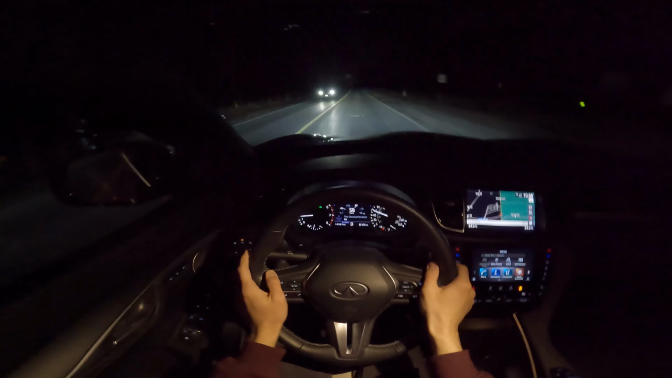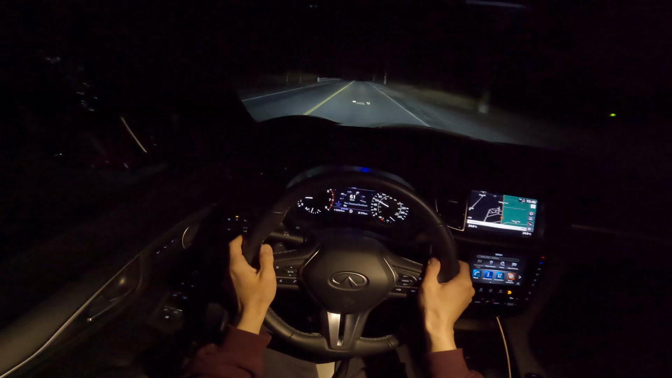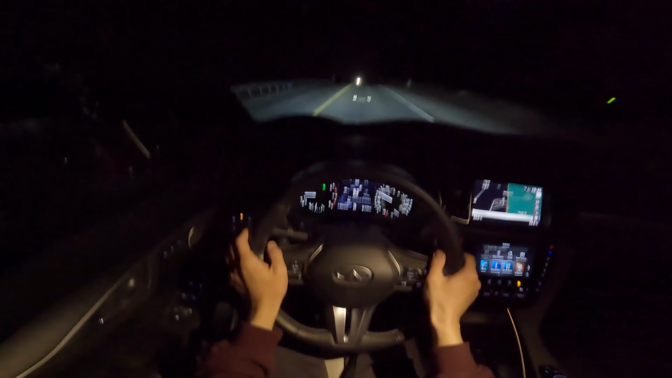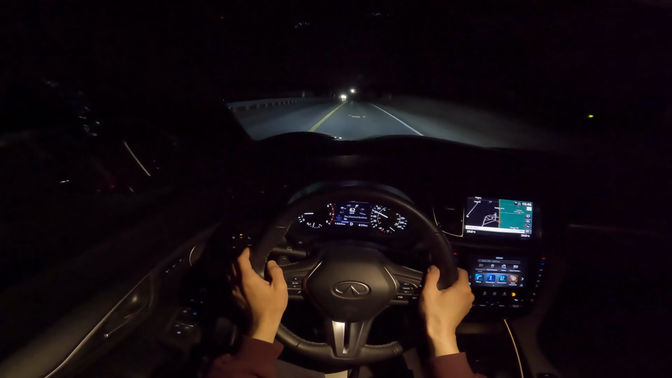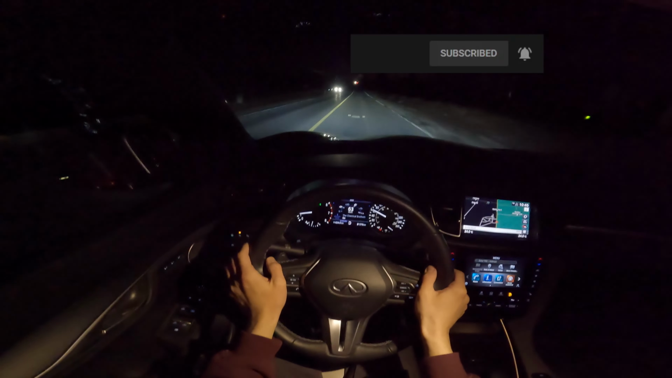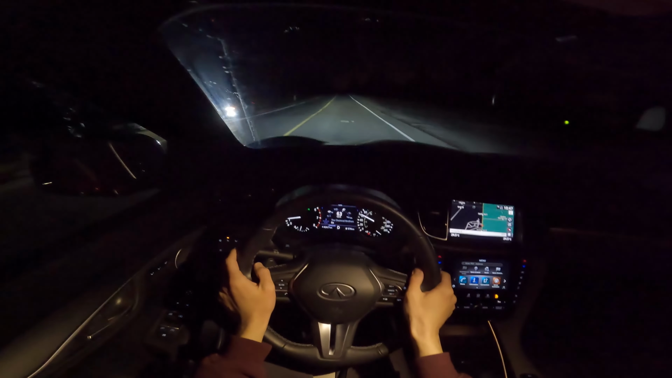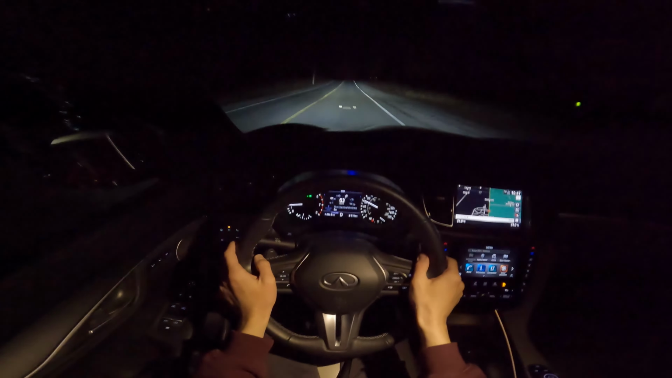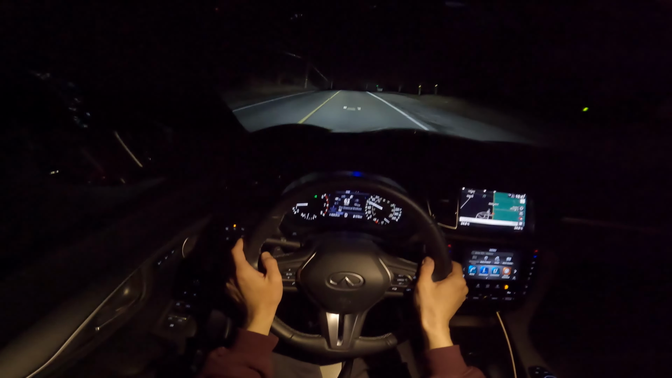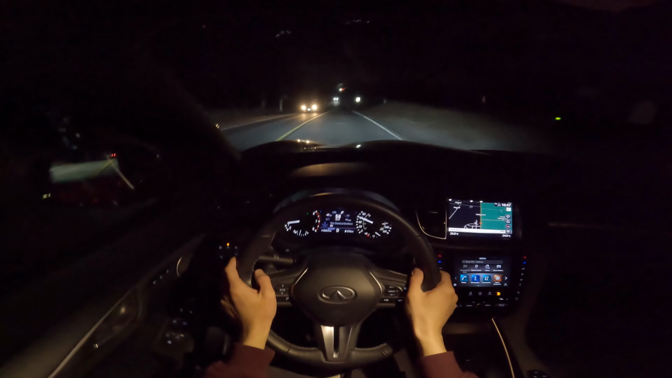And now we can enable the automatic high beams by pushing this stalk away from us, our left-hand stalk. And now the high beams are enabled. Let's see how quickly they turn on and off. That was pretty quick to turn off. And they should turn on here in a second again once we pass this car on the left. There we go, quick to turn them on. And quick to turn off. Pretty good.